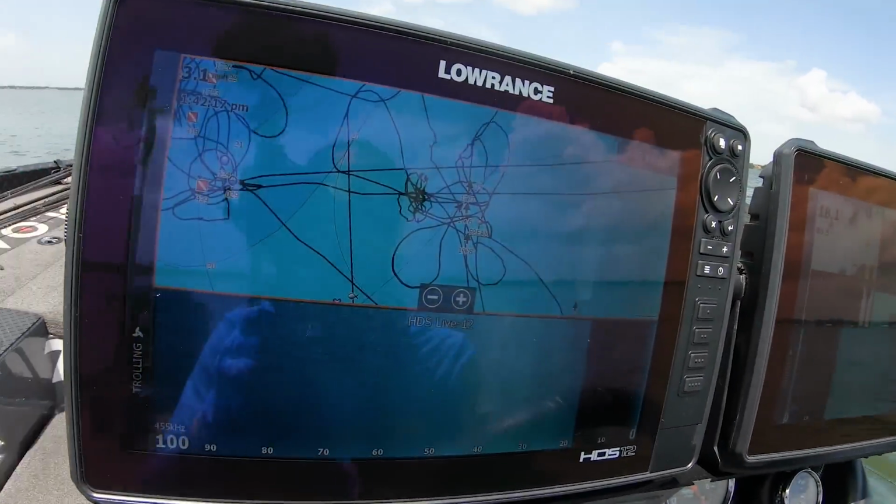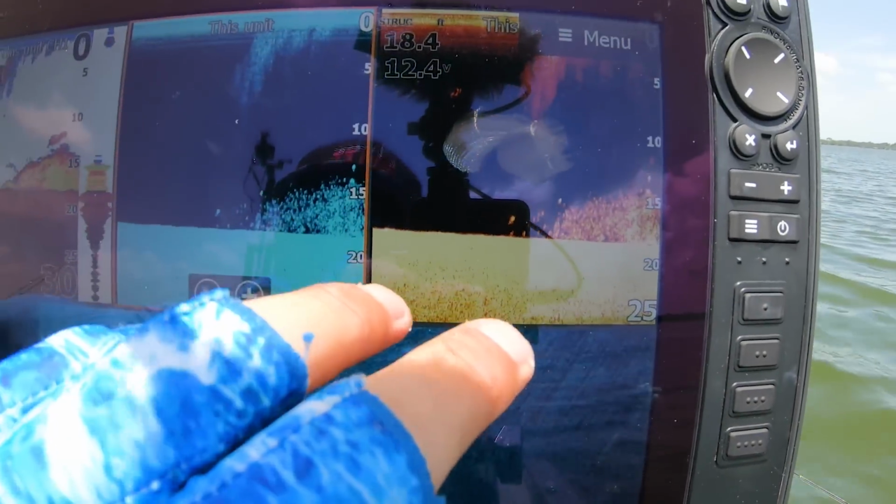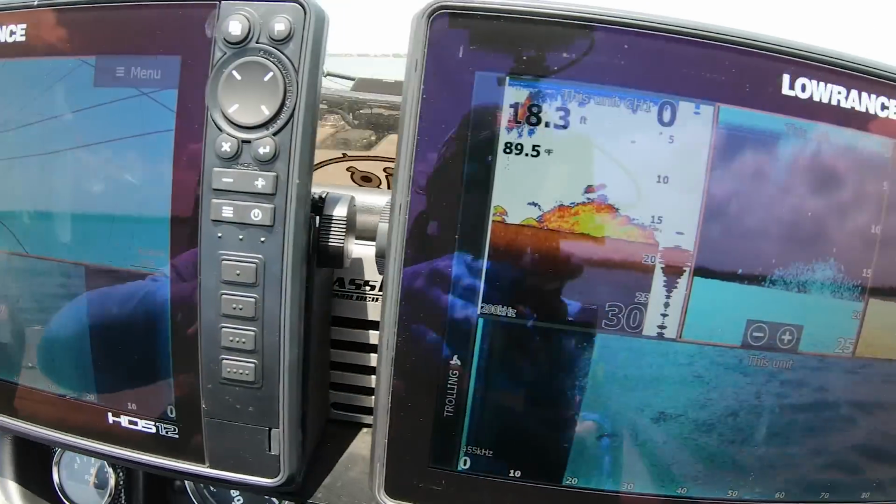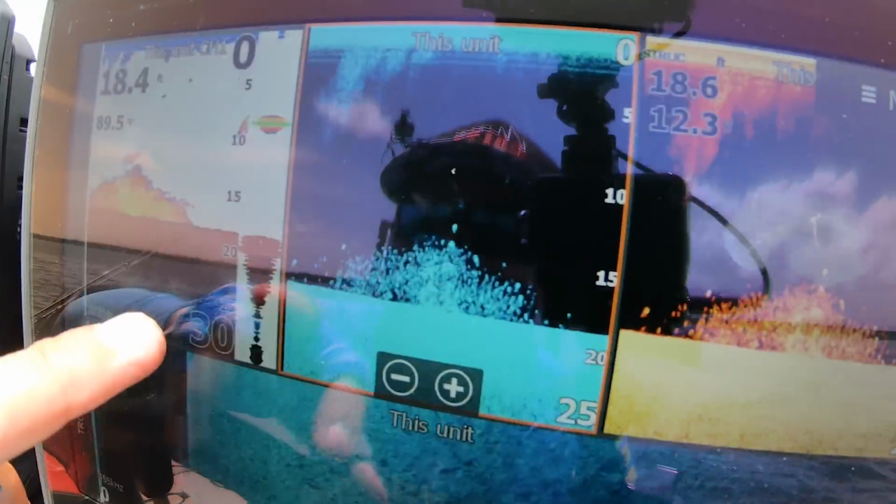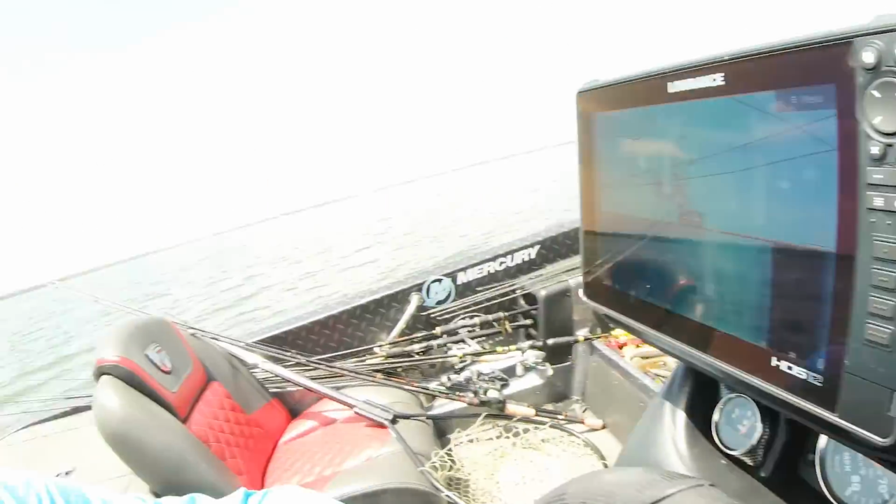Here we go. It's already coming up next to it. You can see there is a ton of bait. We just drove over the pile. There's so much bait on this pile. You can kind of see the tree there, but on the 2D you really can't. You can see all the bait on the side scan.